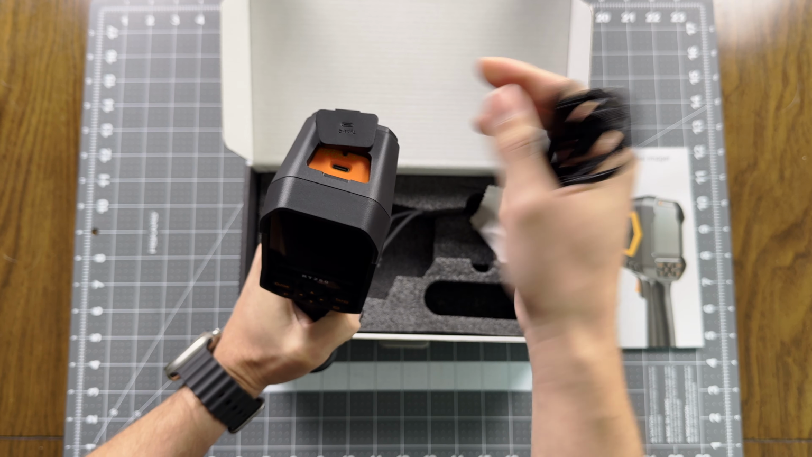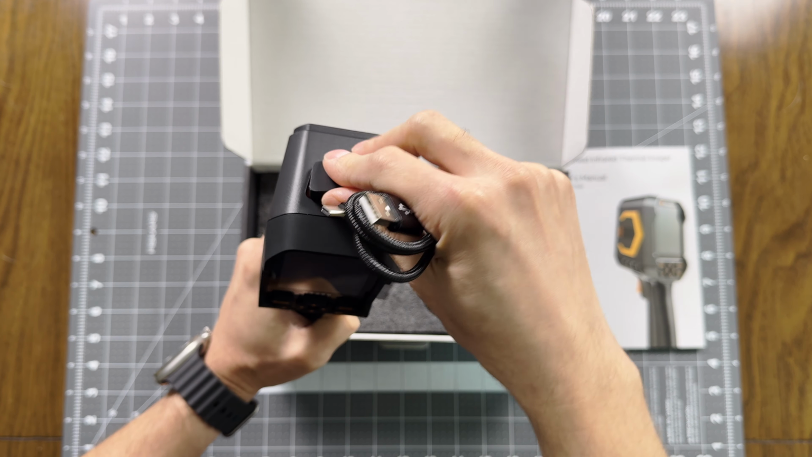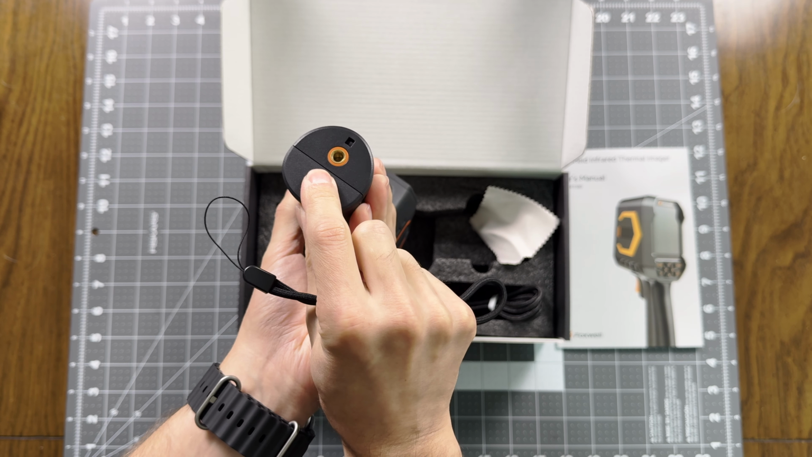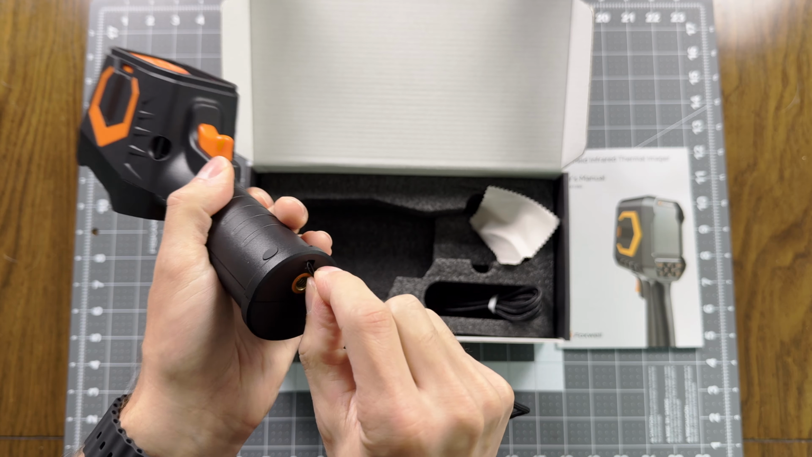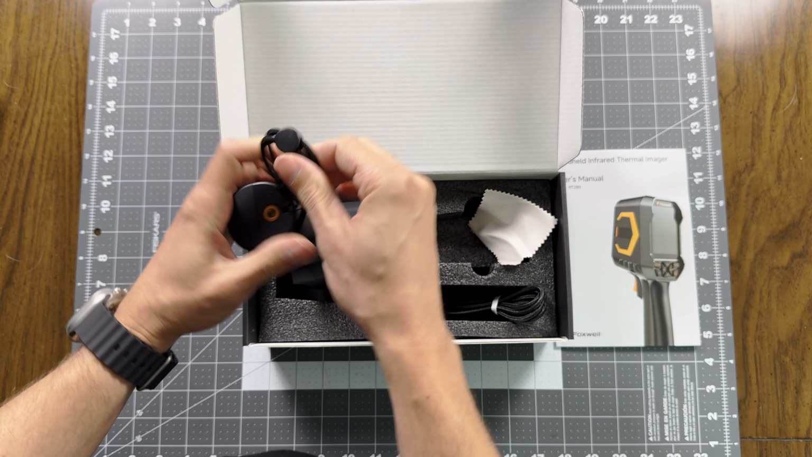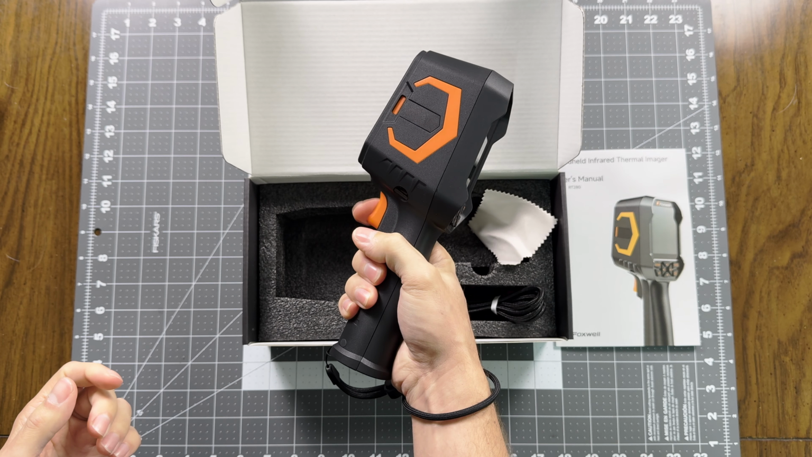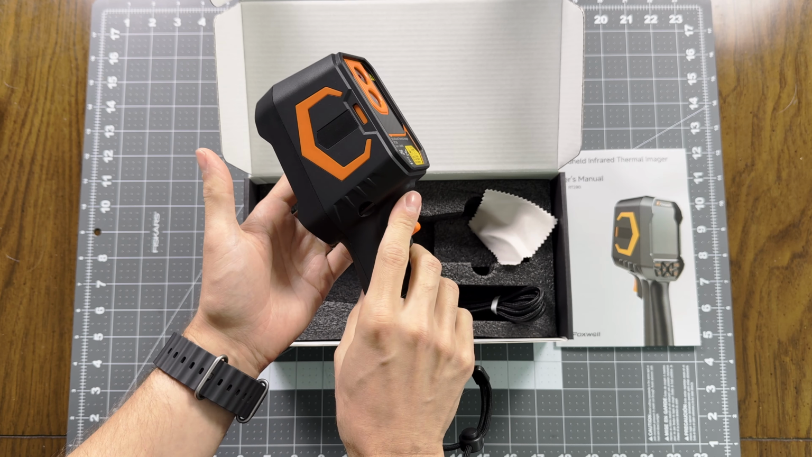Like the color accent that matches in there. It's a nice touch. And some rubberized buttons here, a trigger, and a tripod mount on the bottom. There's also a little hole for the lanyard. And now we're good to go test it out.